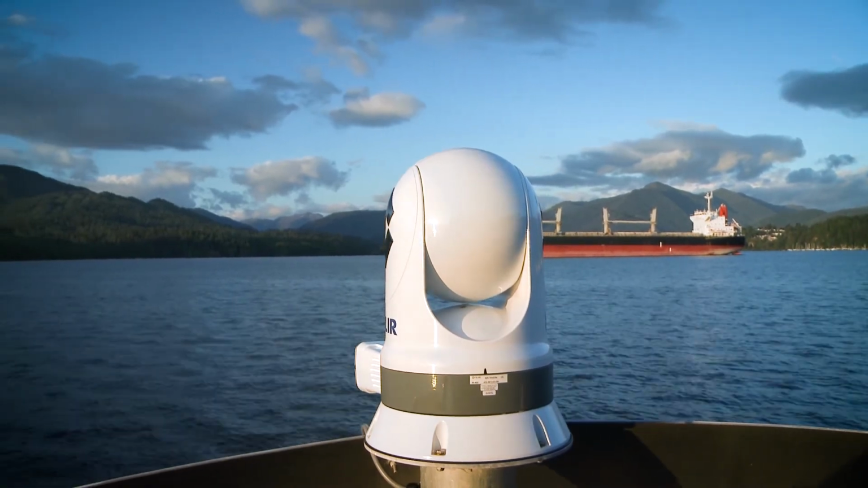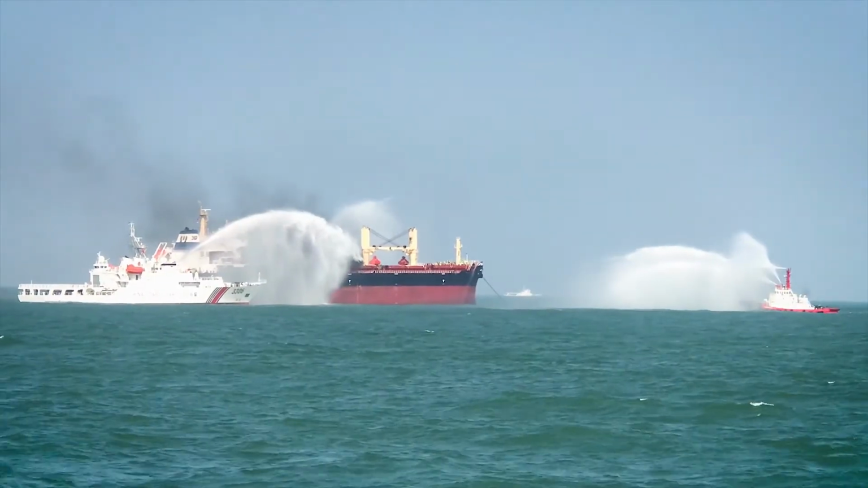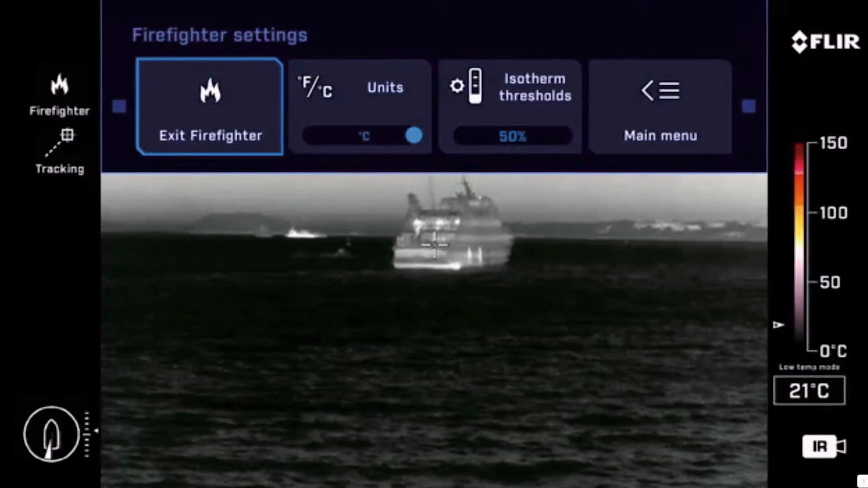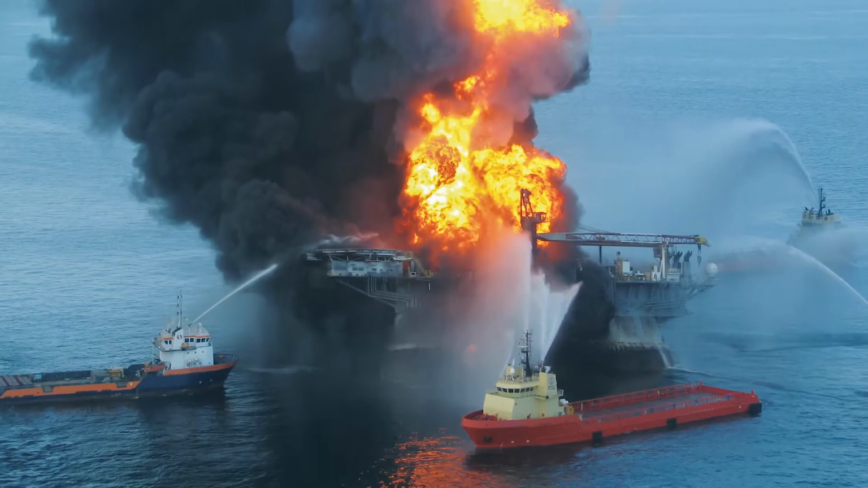The M400 XR also features a firefighting mode. This is a special high-temperature sensor calibration with spot measurement capability. It also incorporates a custom color palette designed to help marine firefighters see the hottest spot in the scene, even through dense smoke and steam.